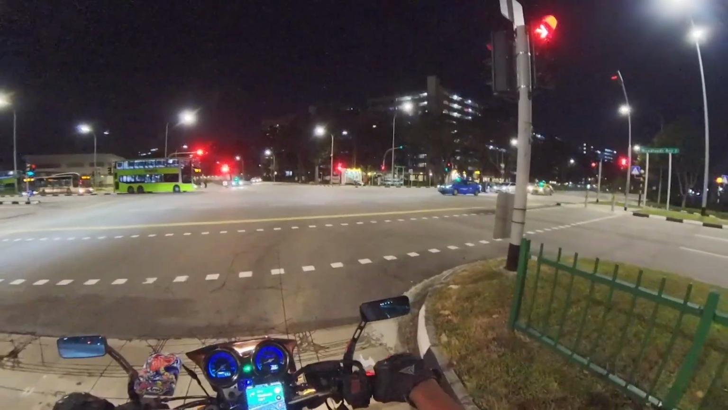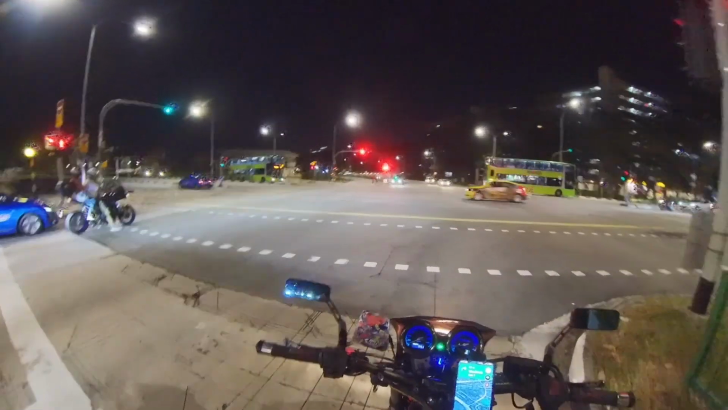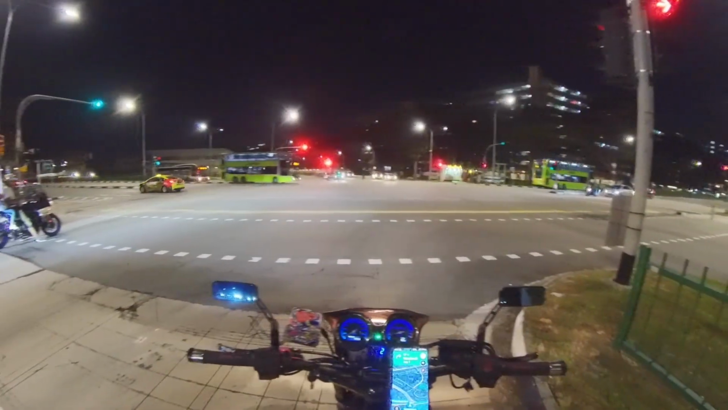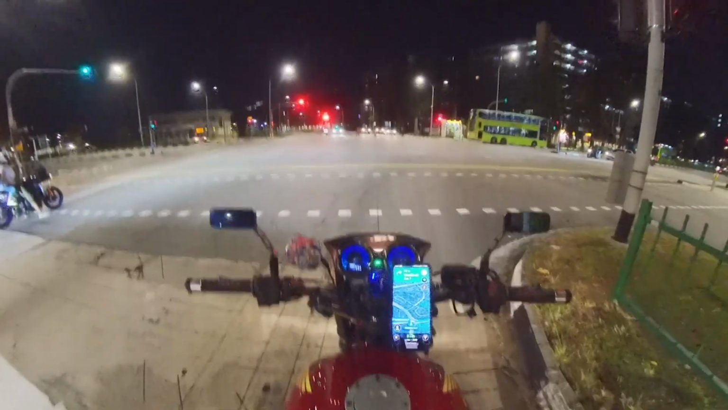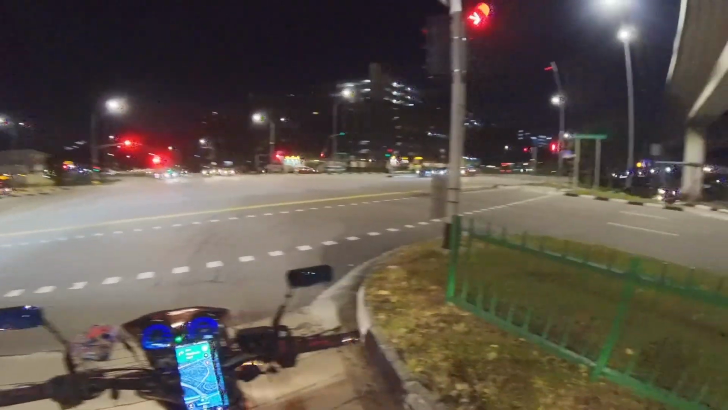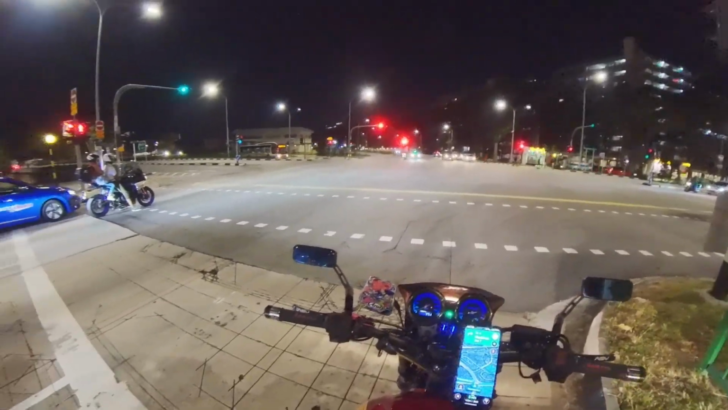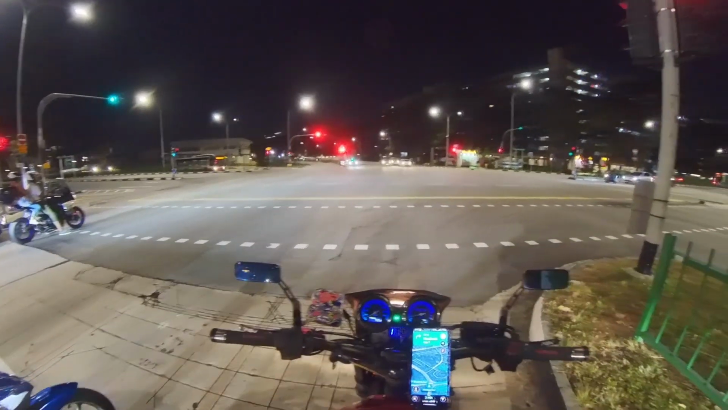I think I've seen more Super 4s than any other bikes on the road. Except for Malaysia, there's a lot of kapchais, so they are everywhere. But in terms of Singapore roads, I think the CB400 is very common. So parts availability is always there, not a problem.